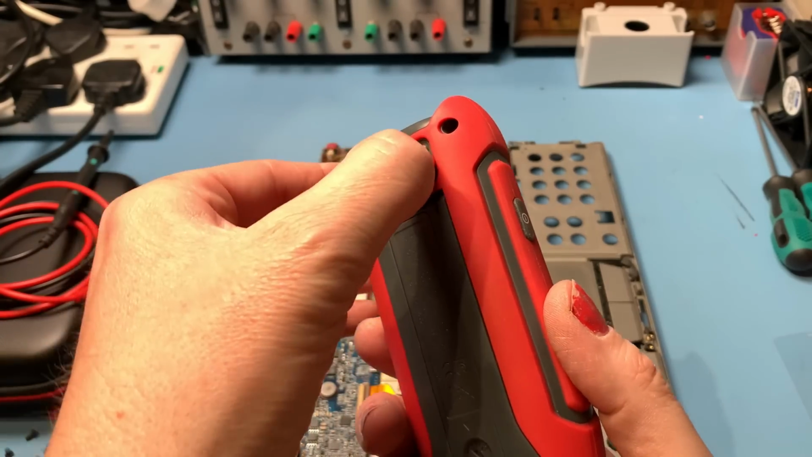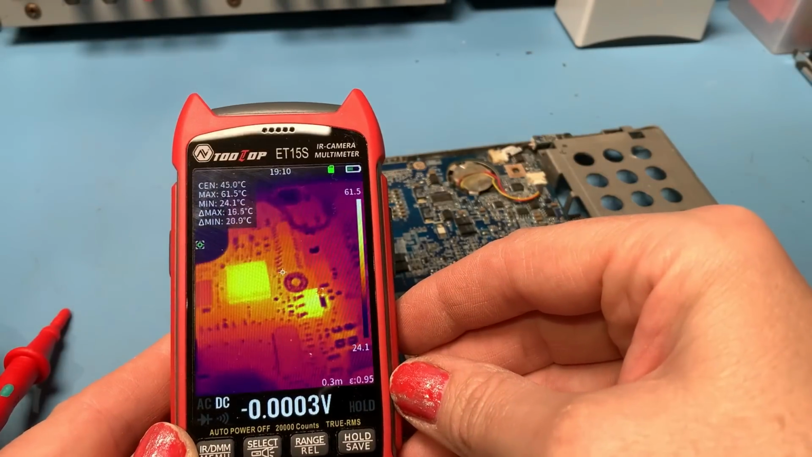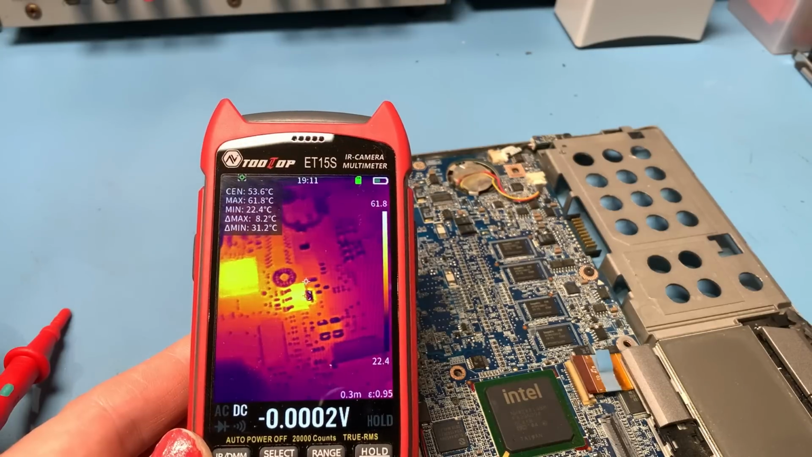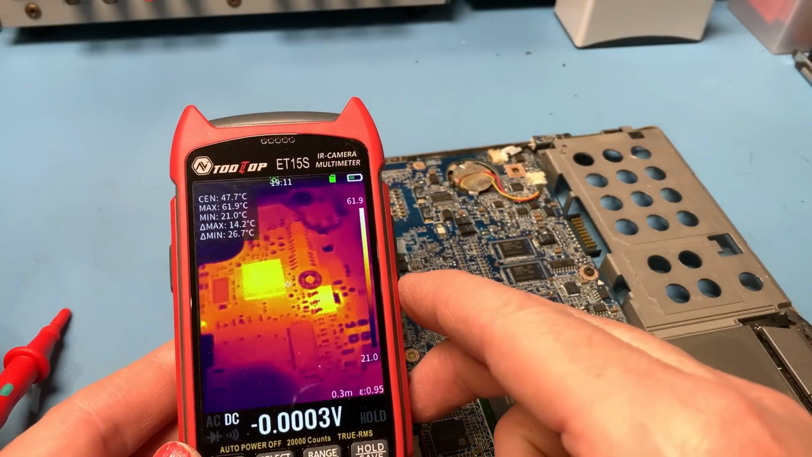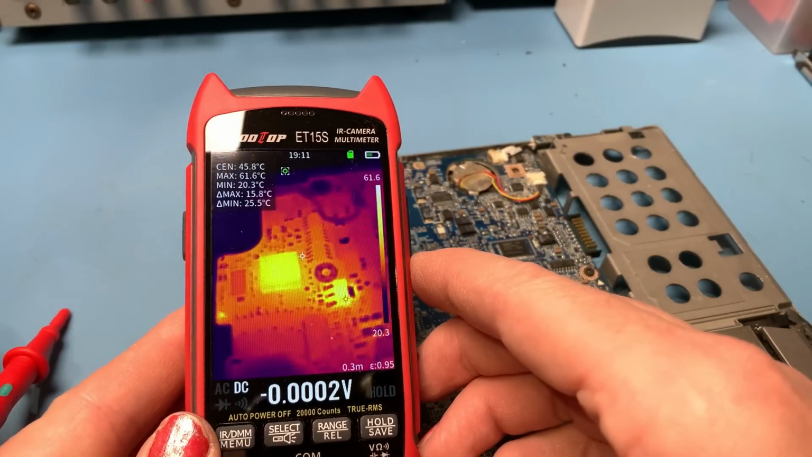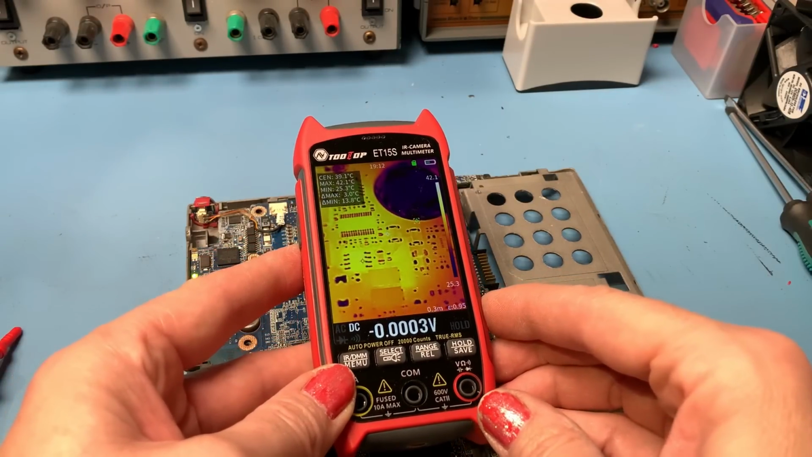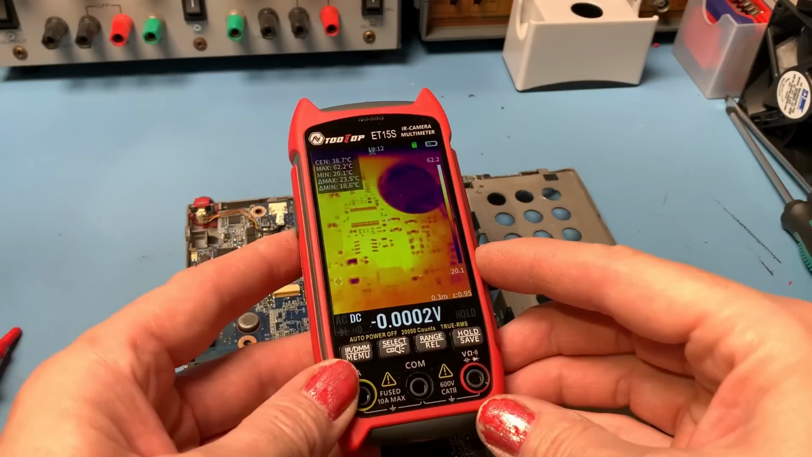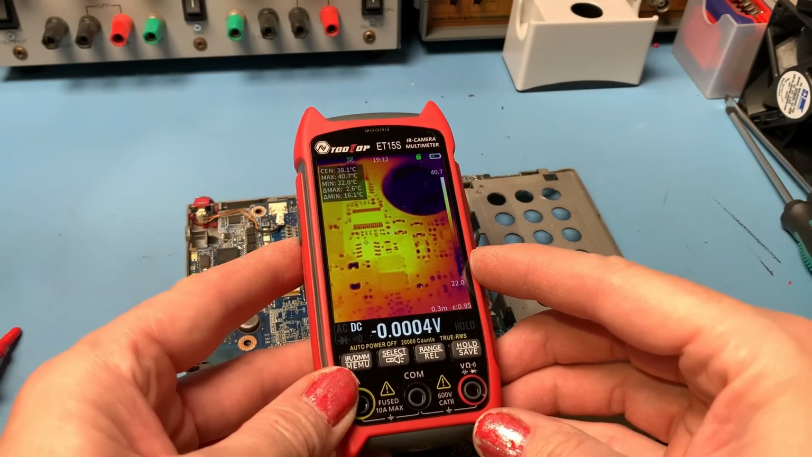So this is where this should excel itself, macro mode. Because of the macro lens, you can get right in there and see what you're doing. Because this has got the resolution, it's 256 by 192 resolution infrared camera, you can see so much detail. You can see all the detail of what's getting hot. And you're getting that constant temperature readout as well. Because it self-calibrates, it's always trying to give you the most accurate reading possible.